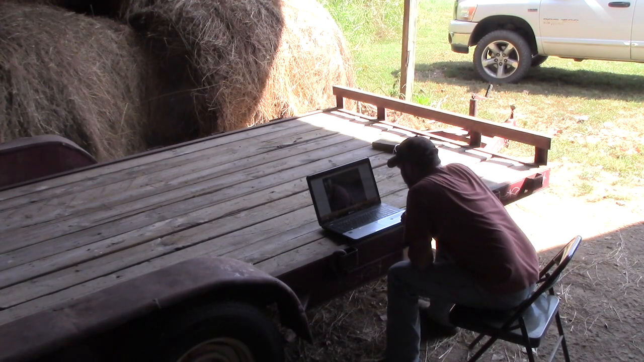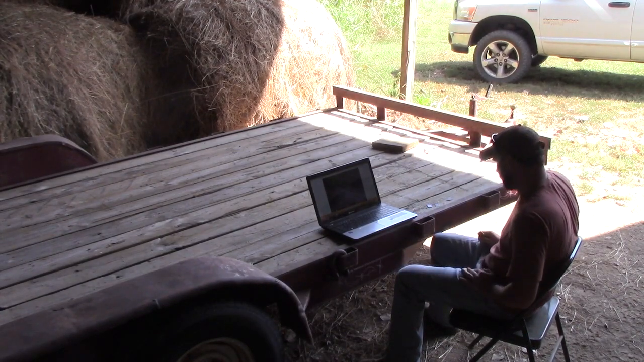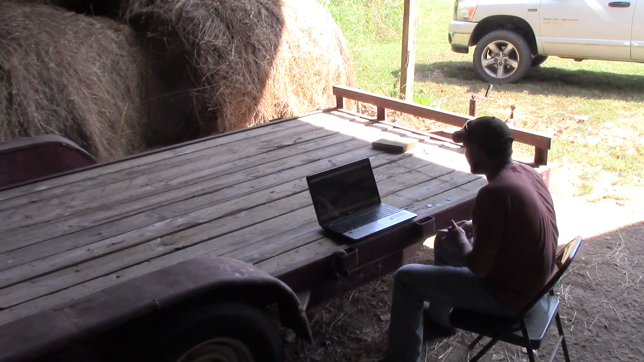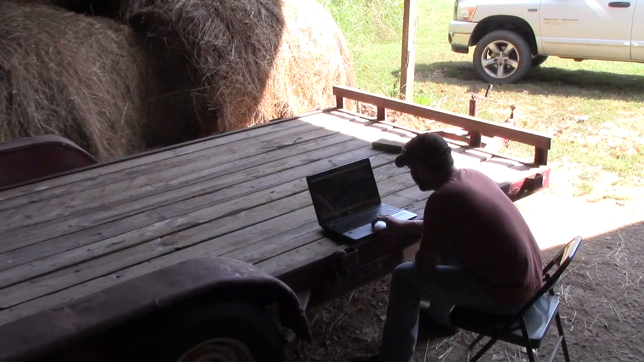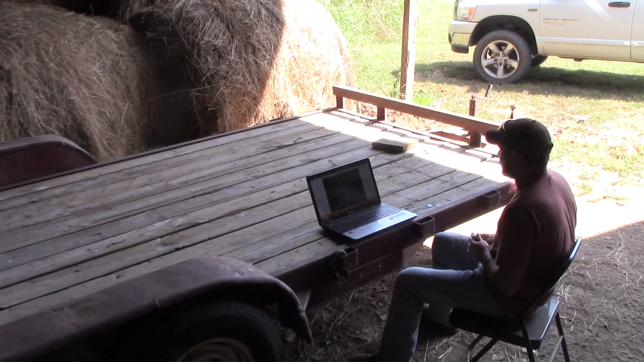Oh, shit. Wasn't expecting that. That was 2 days ago. Whew. It's a nice buck. It's a really nice buck. Kind of gets me excited. Now, it was 2 days ago in the afternoon.